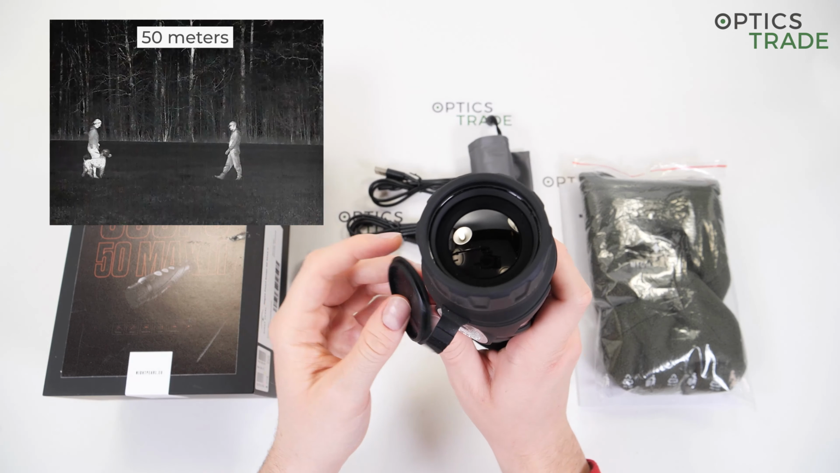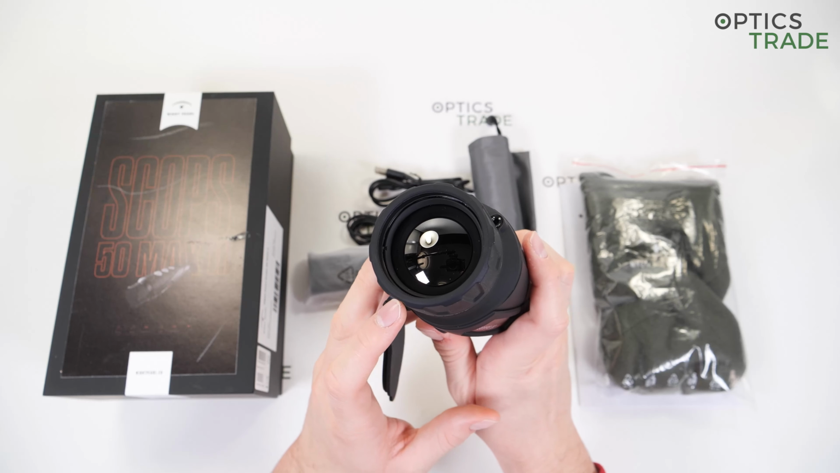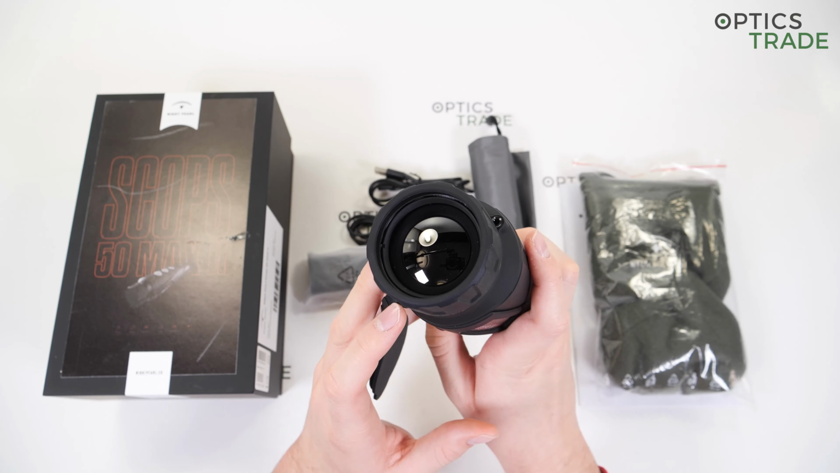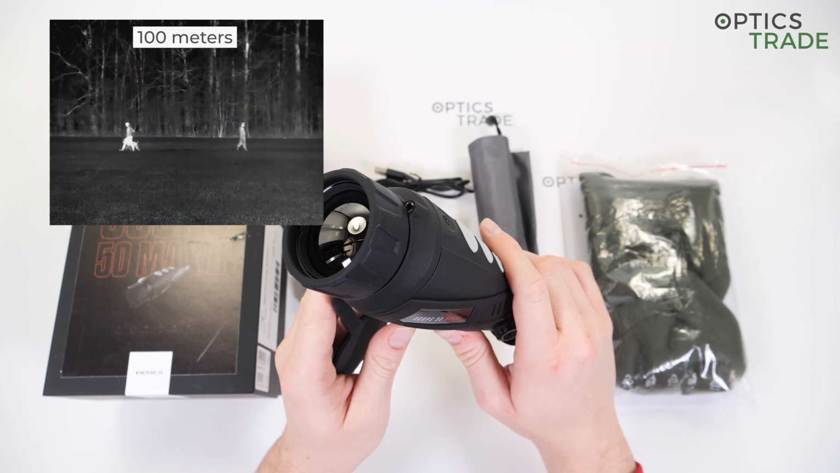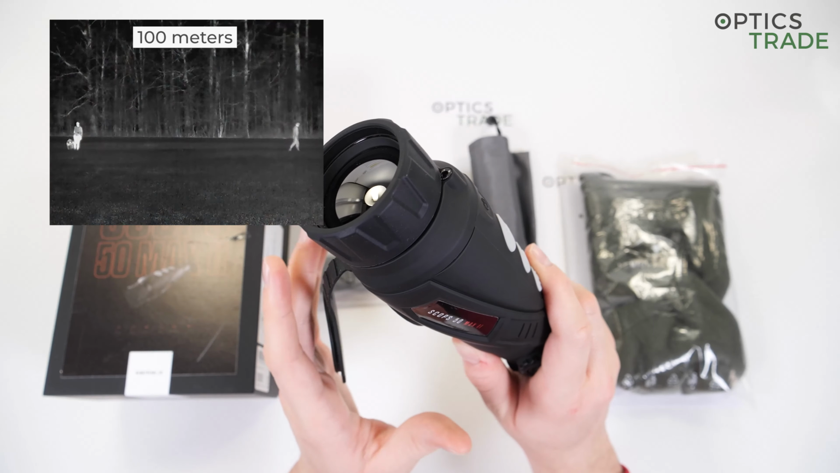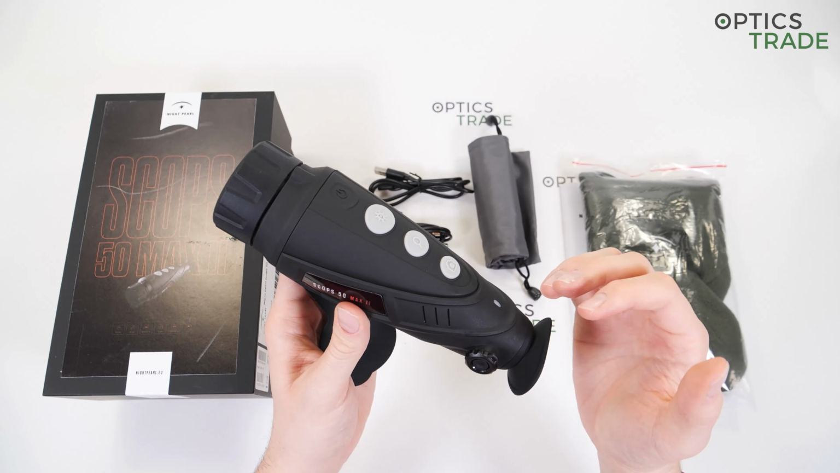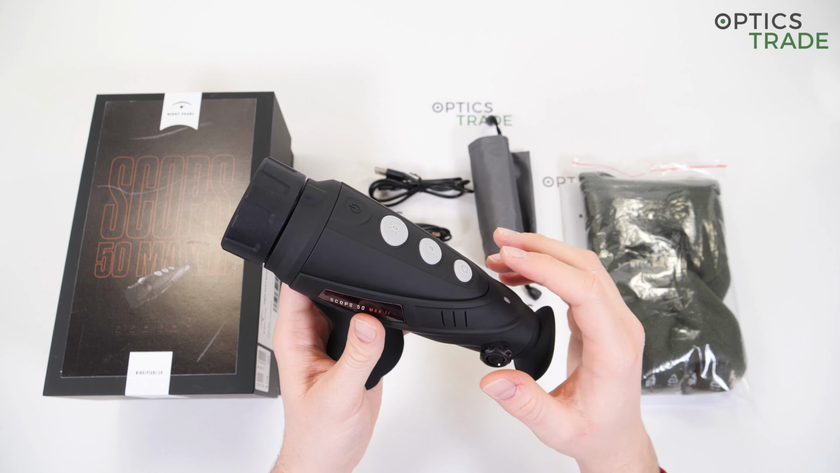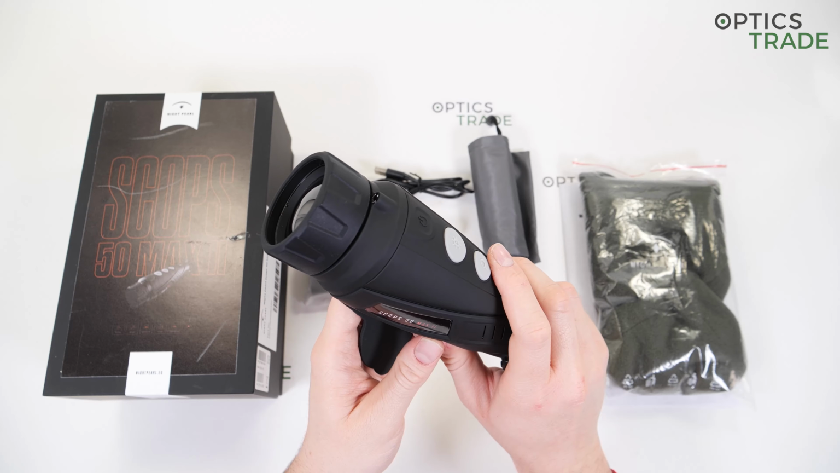The lens measures 50 millimeters in diameter. The sensor is of the vanadium oxide type. The resolution is 640 by 512 pixels. And the image quality really is good, so you can observe even the smallest details, and the fact that this device features 12 micron pixels also contributes to a detailed image.